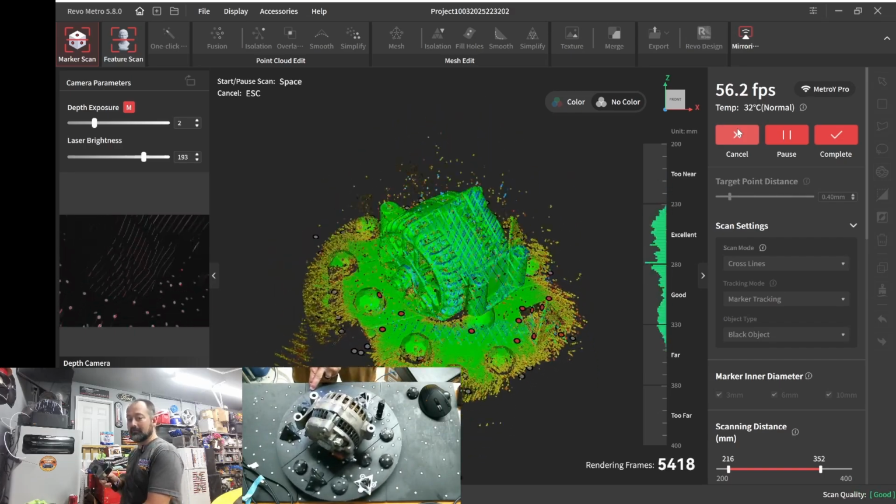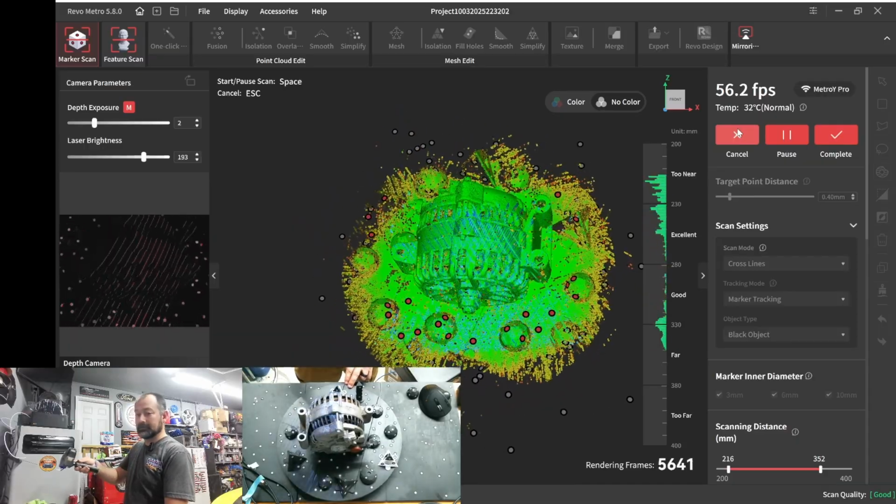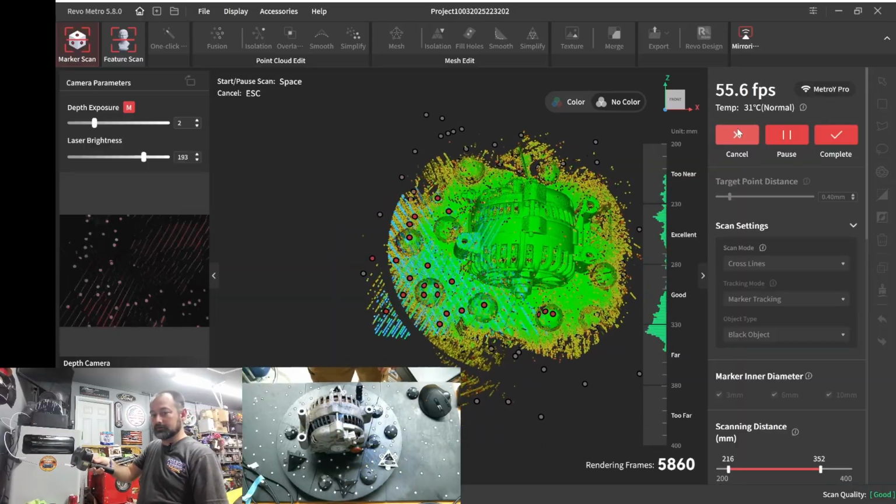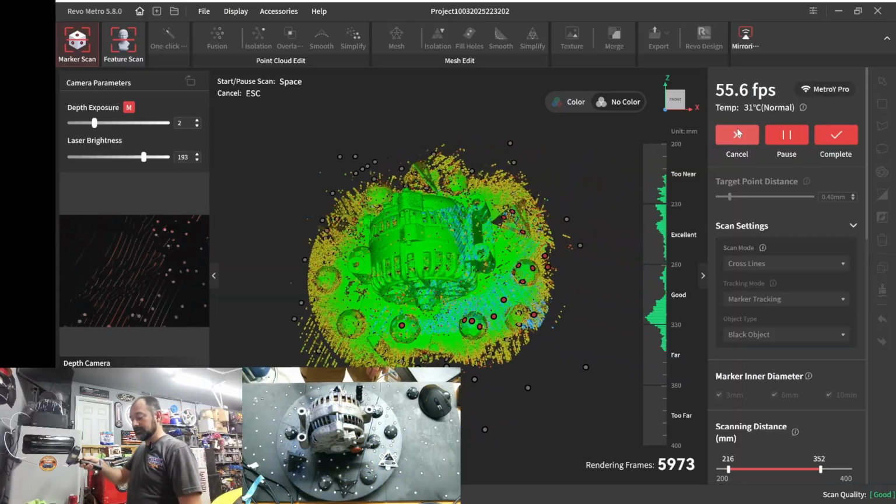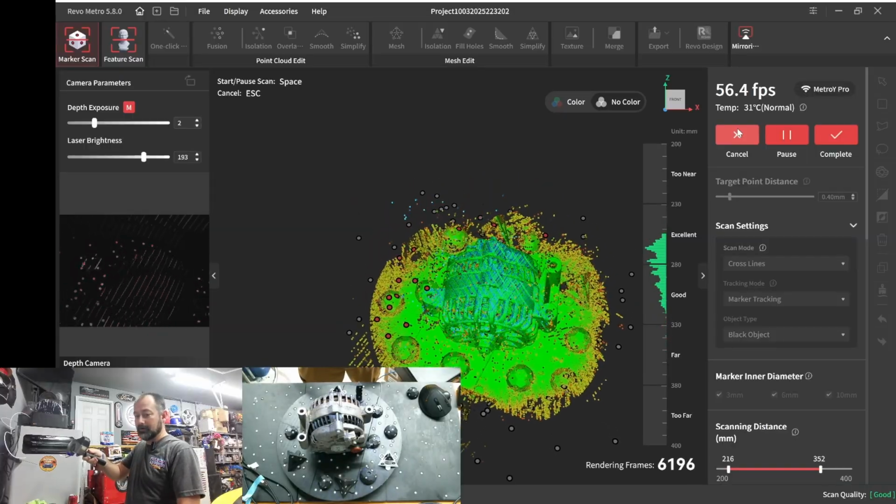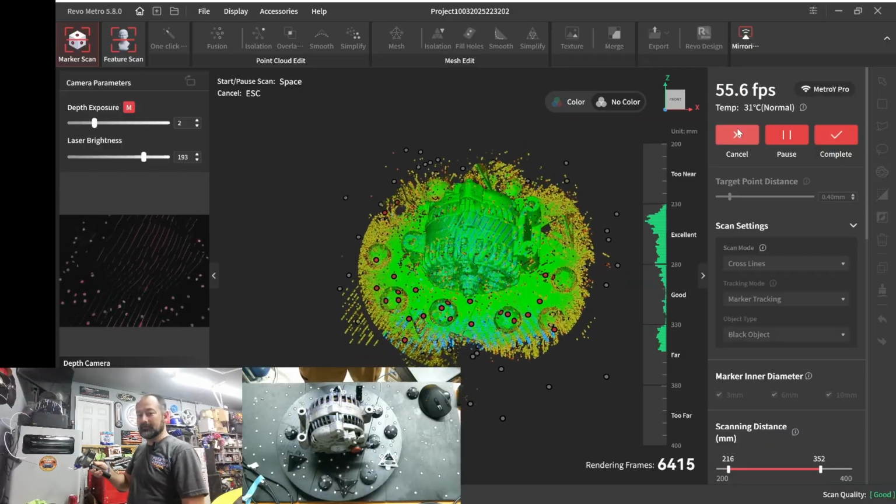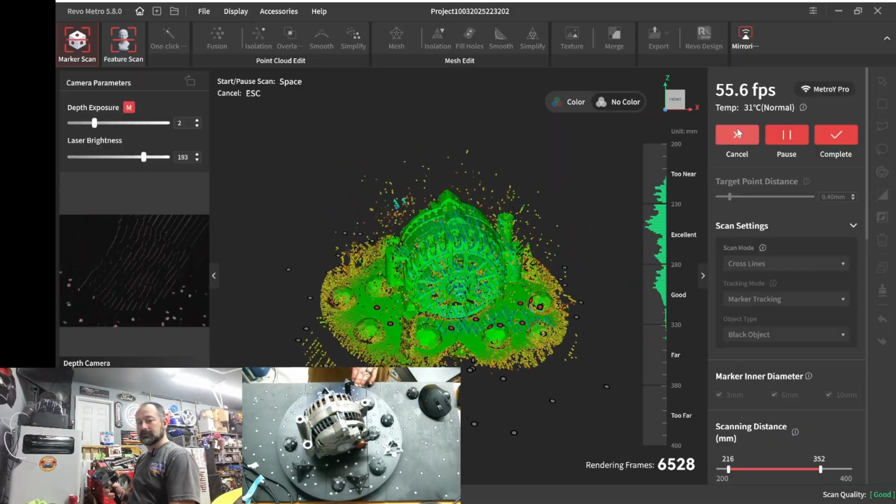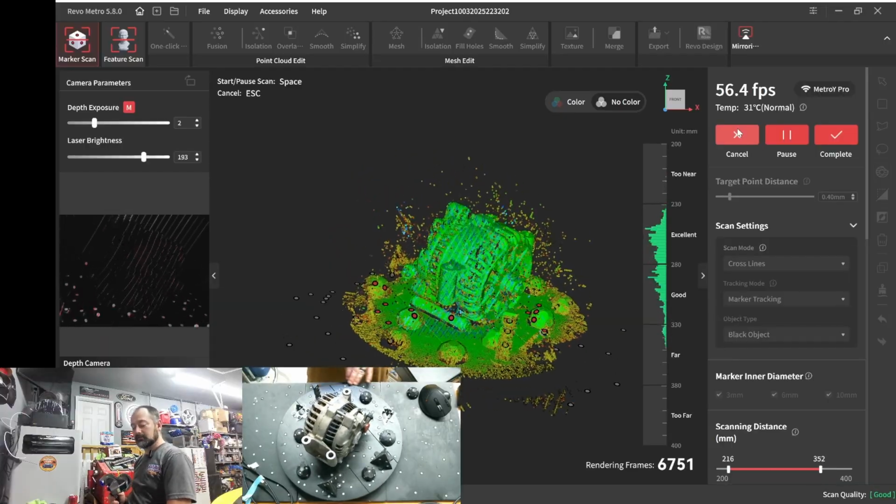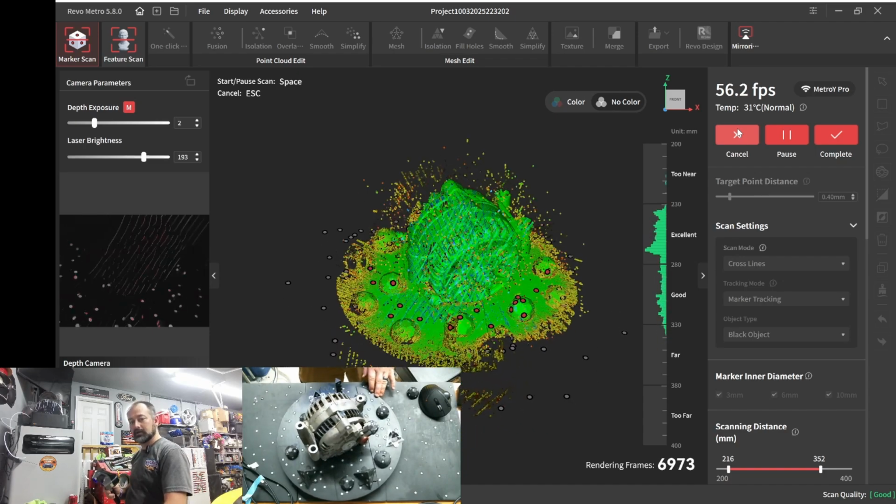We're already at 5,500 frames, so we're doing excellent. So I like to just walk across, slow and steady. As you can see, I'm kind of too close on that top part. It's registering this as excellent, but I need to be up on the top of that. So let's just keep scanning this side. Excellent.